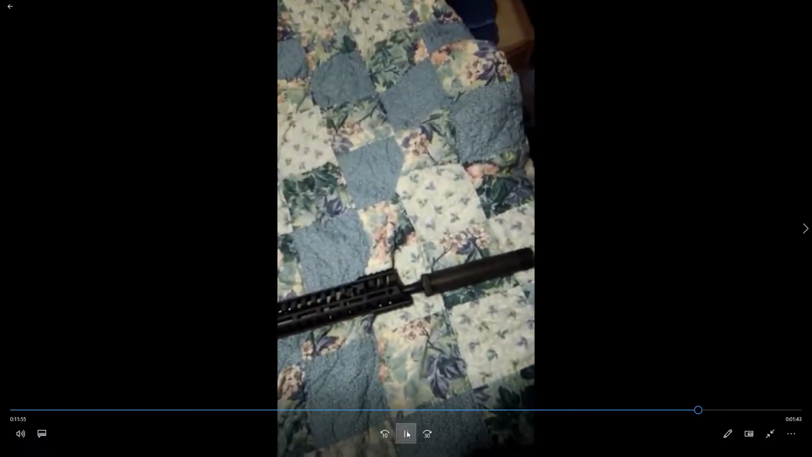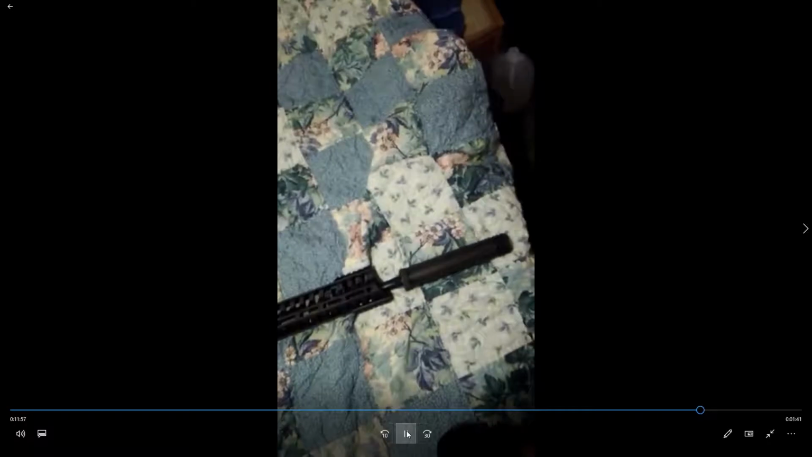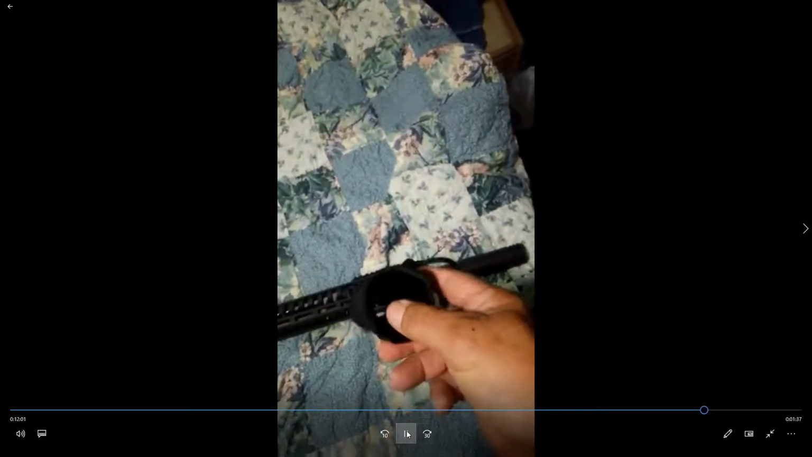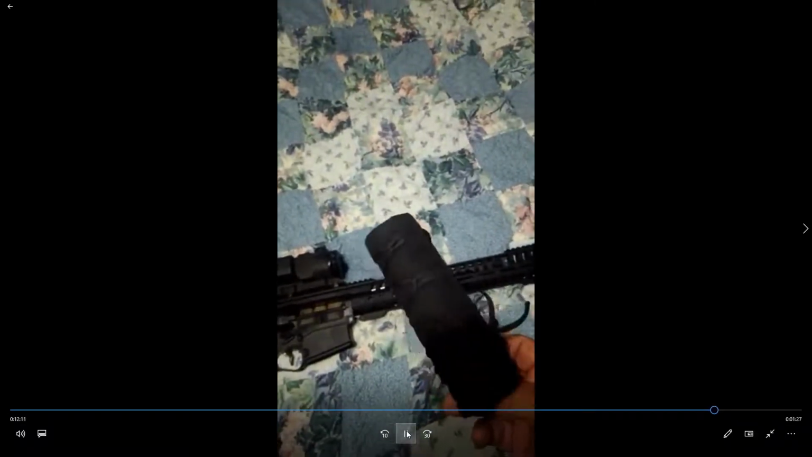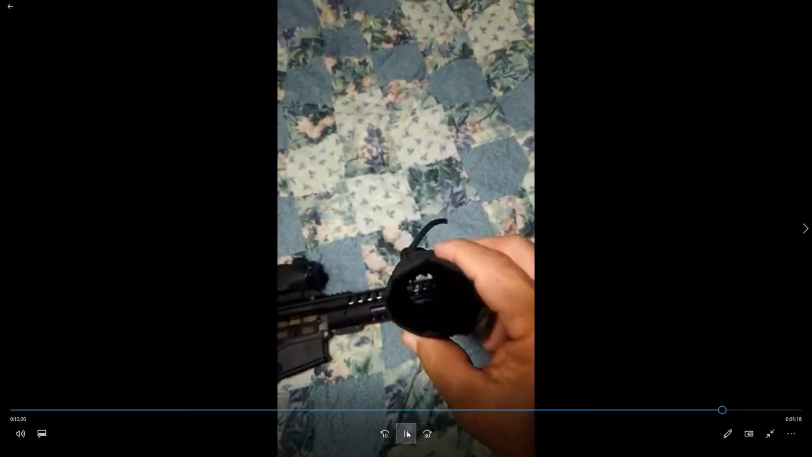Within 3-4 rounds, that thing will be so hot you can't touch it. Well, if you don't have this little cover over it, then that's going to glow in your scope and cause you problems. So these things, don't scrimp on them. I mean, they're going to cost you $75, $80, maybe even $100, depending on